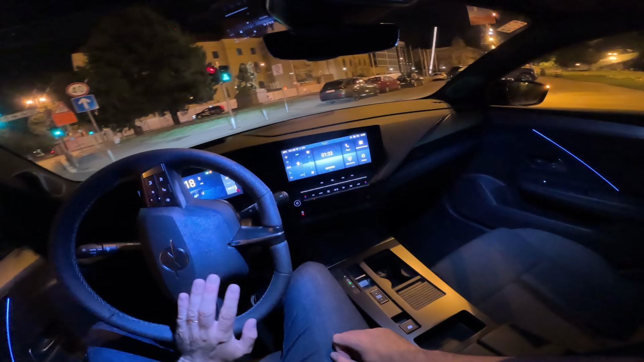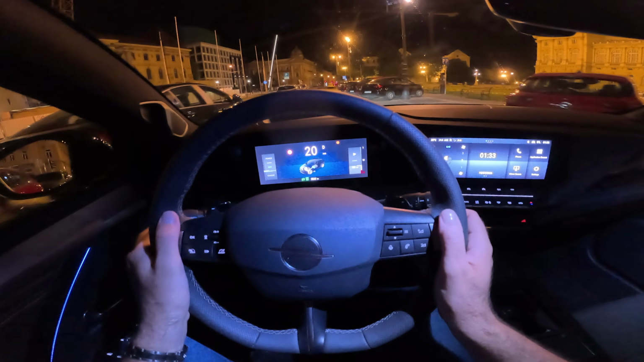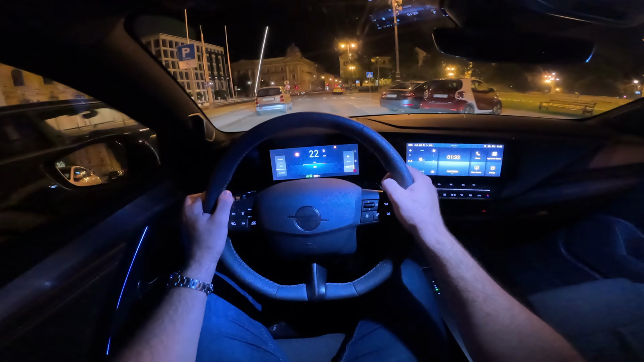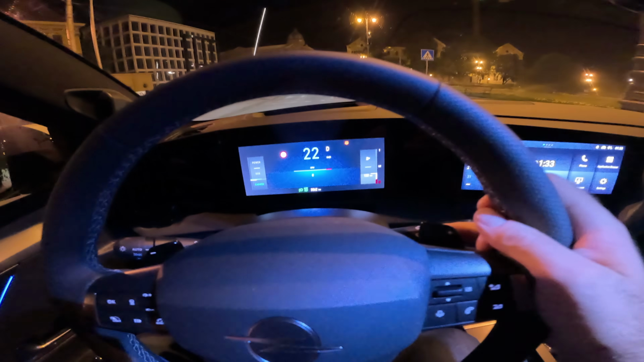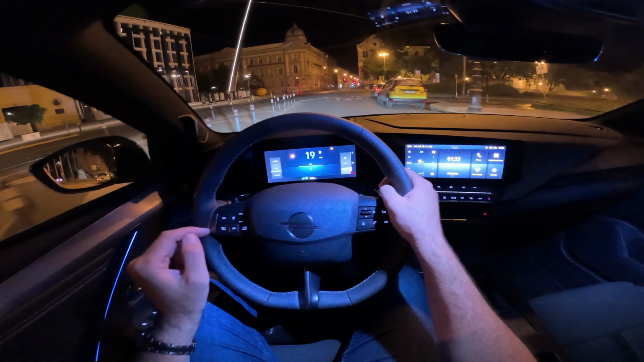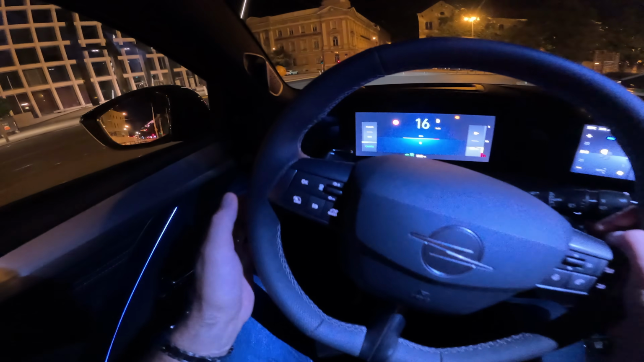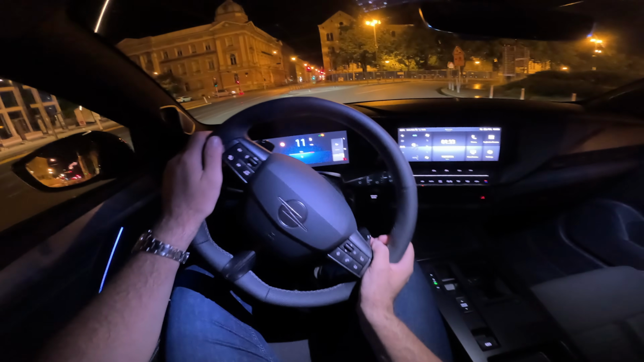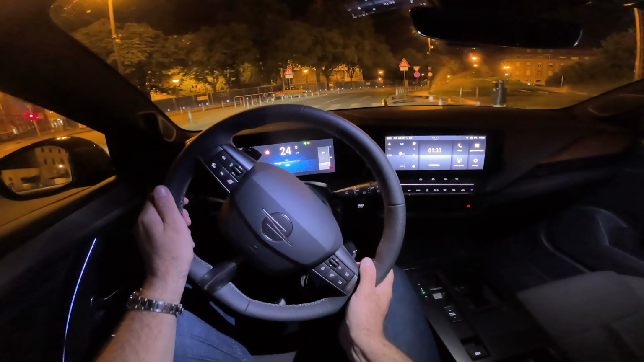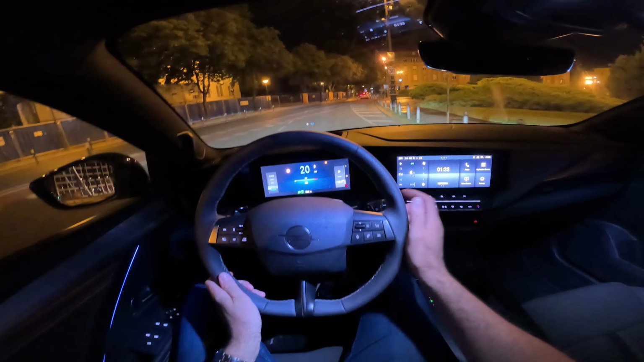So we have also, for example, the energy flow view, which is quite cool. And then again, you can configure those. So now just electric power, RPMs 0, and the speed is in blue. Not sure how much the camera is catching it, so when you have also the petrol unit, then it's white. But yeah, now for example it is white, but again not sure how much the GoPro is catching it.